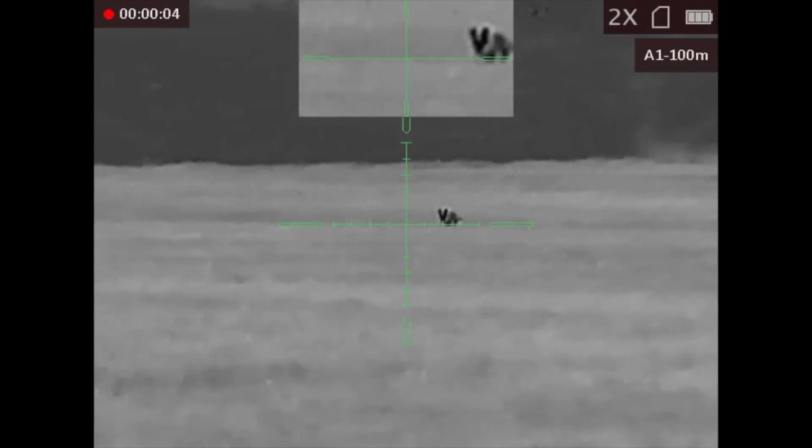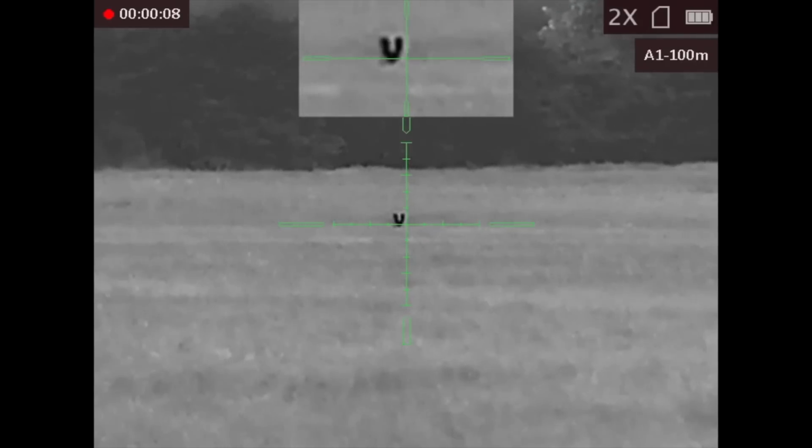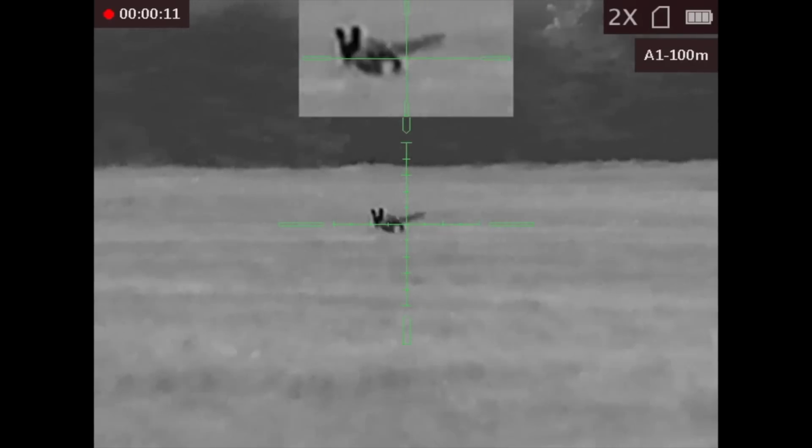Here's just a couple more we've had in the last few outings. Enjoy these and then I'll pick up with you as me and Rick go out for a foggy session.